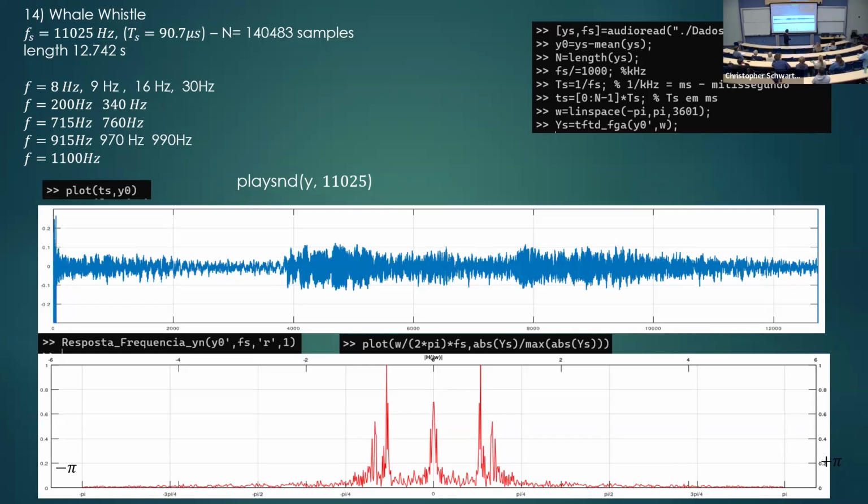You can clearly see it has some tones. That's why they call it a whistle, because you can clearly see one frequency that dominates here, around 500 hertz. There's something at 600 here. Actually, I separated the tones here. So it's a nice tool.